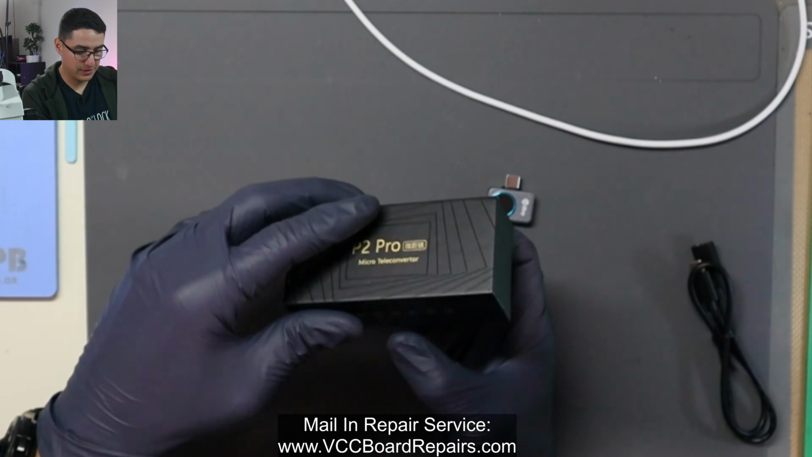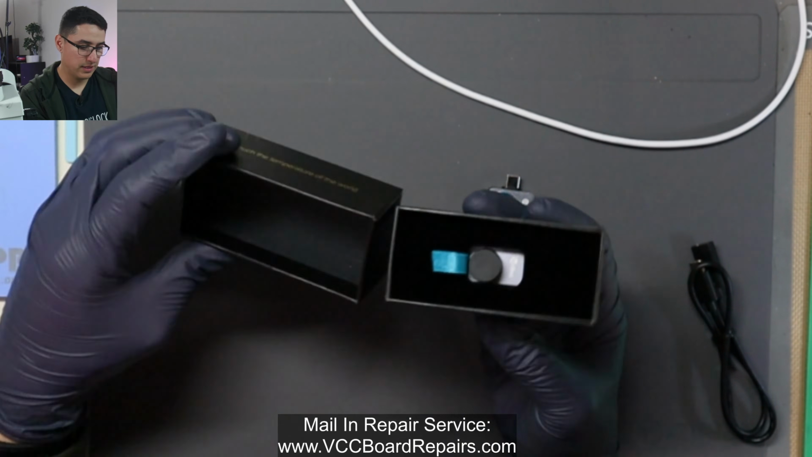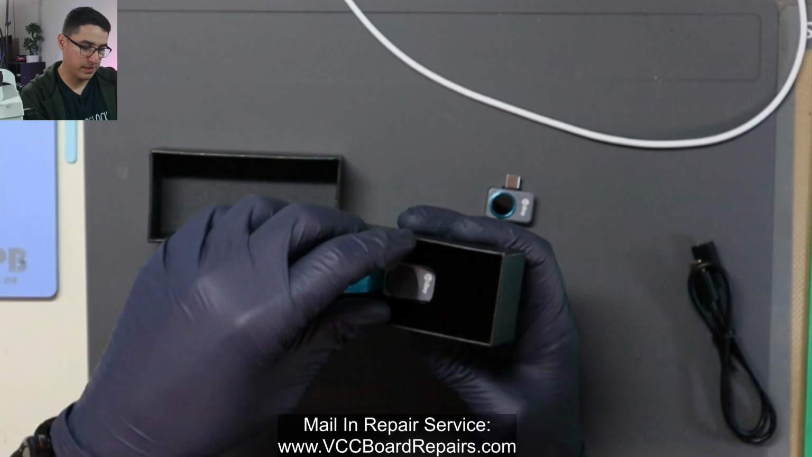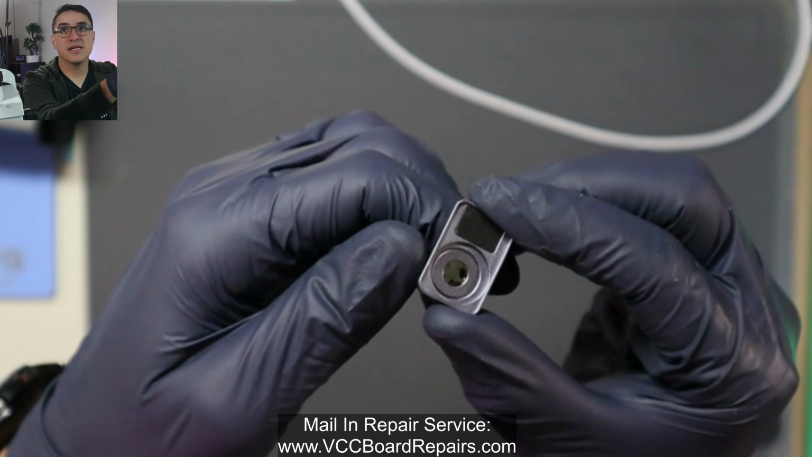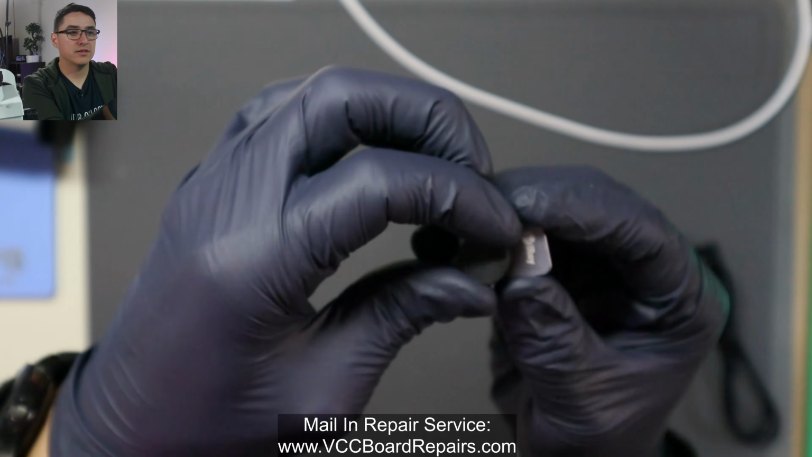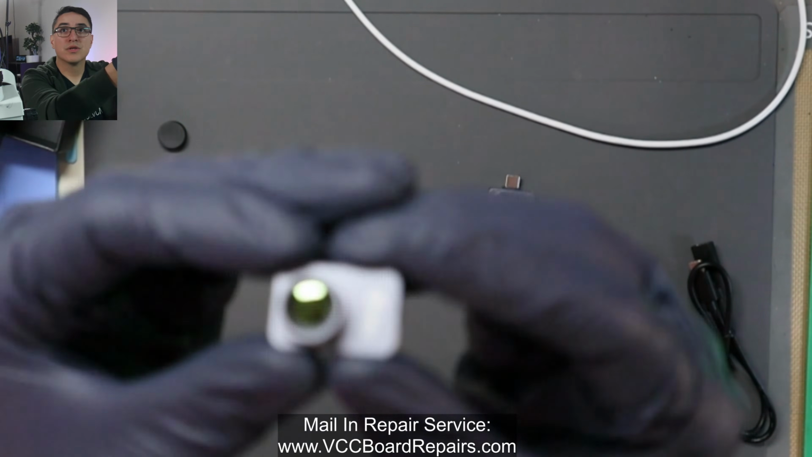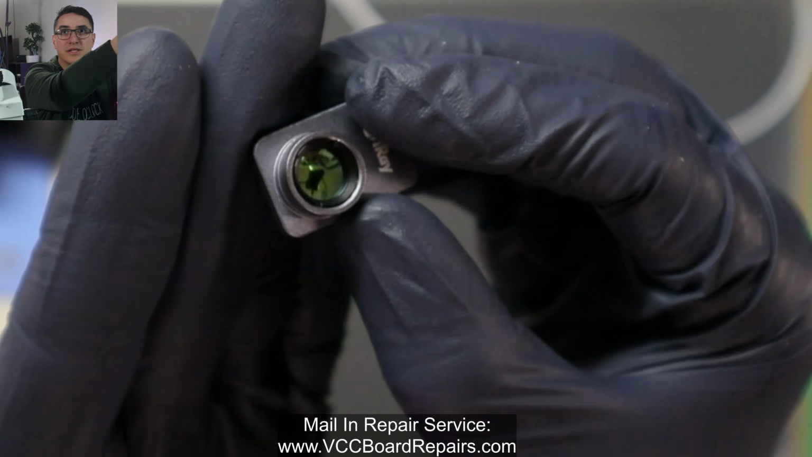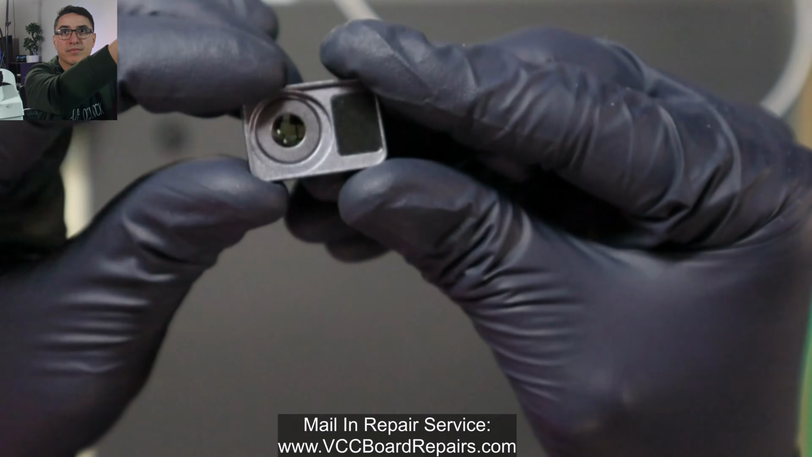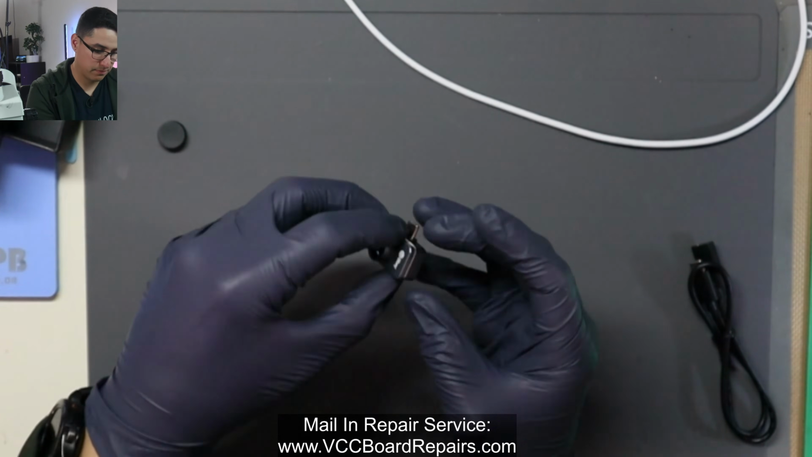All right, so let's open up this macro lens. Look at that, all there is in here is the macro lens and nothing else. This thing is supposed to be magnetic, and look, there's like a little cover on it. So I do see there's like some little rings inside, but I don't think they do anything. So let's stick this on.